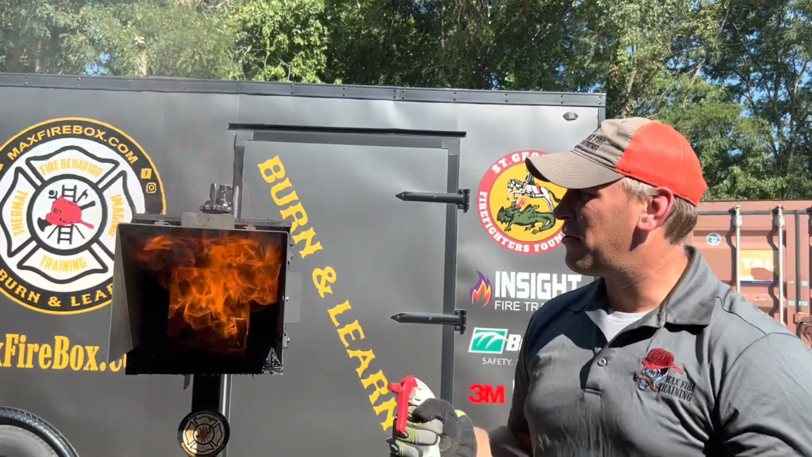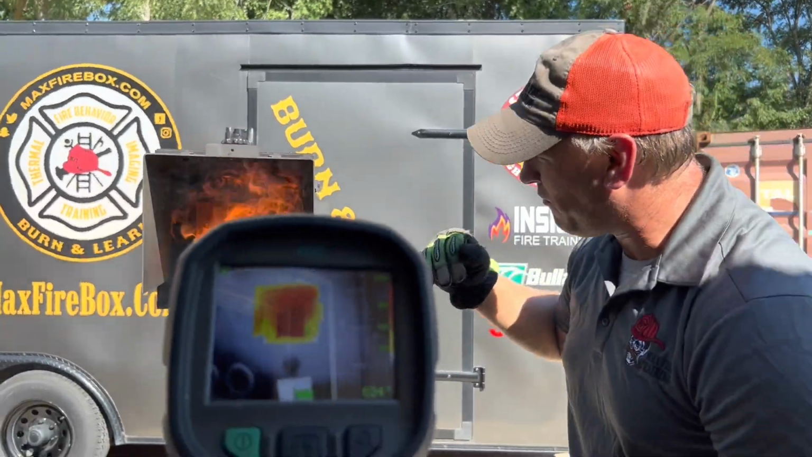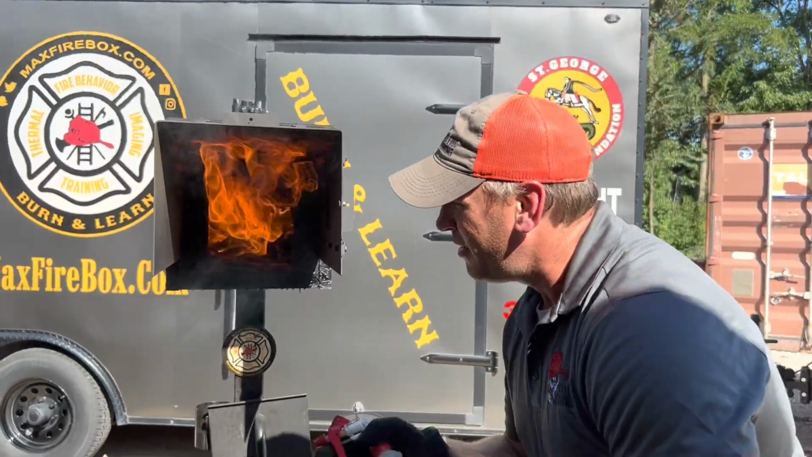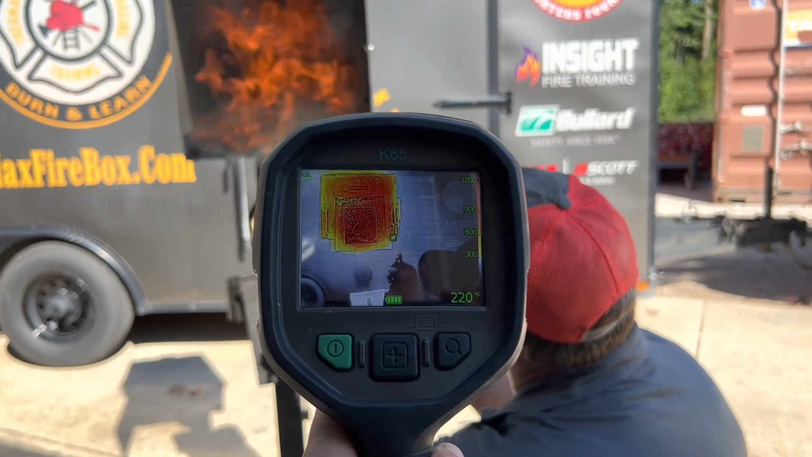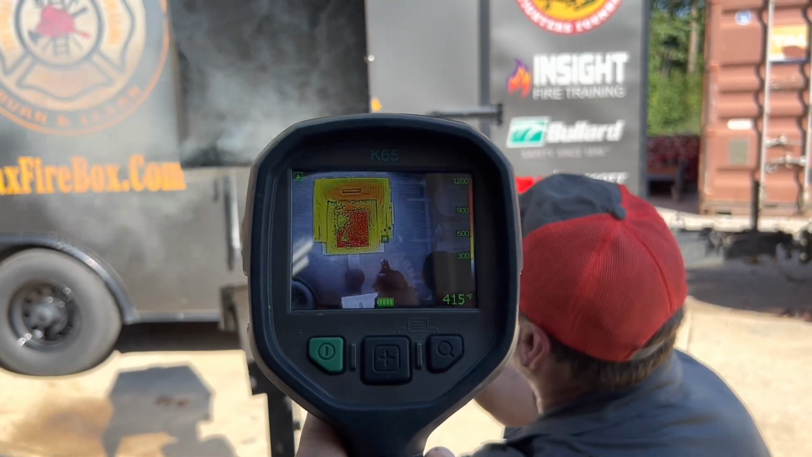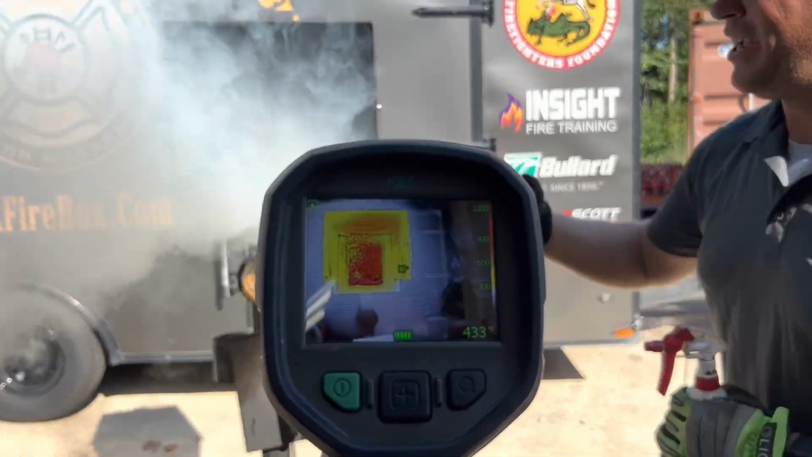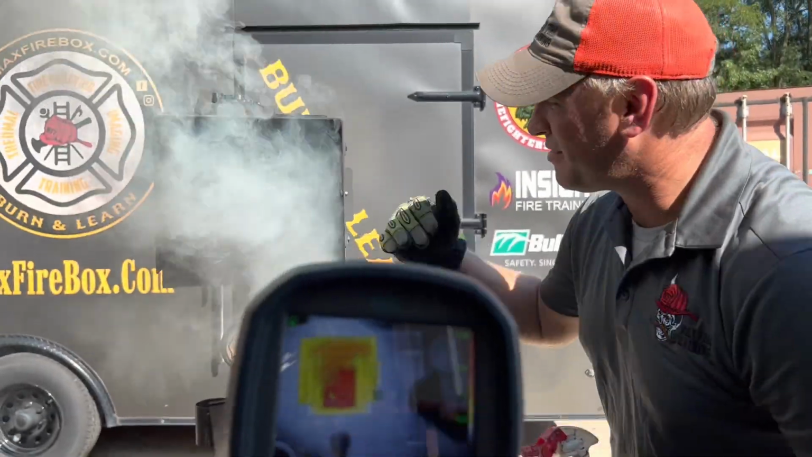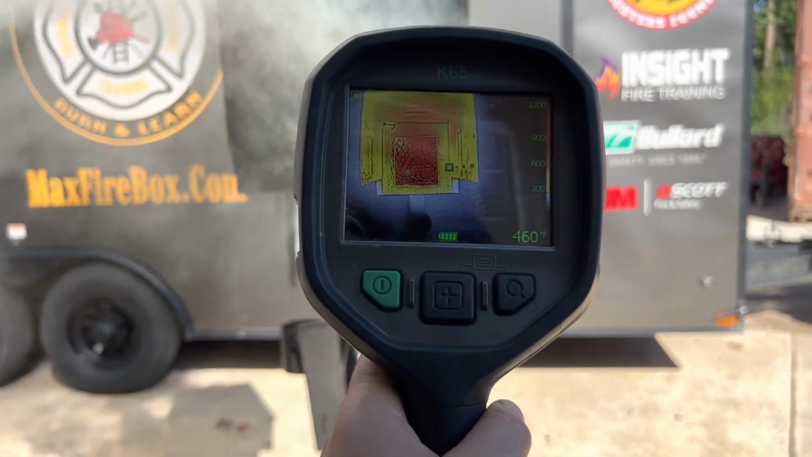All right, guys, today we're going to talk to you about the importance of opening the line and keeping it on. So obviously we have a fire coming down the hallway here. This is what we all experience. We flow water, we darken it down, it's going to get dark inside. It seems like it goes away. No, there's a ton of heat there. Looking at it visually, it's not bad, but look at it through the eyes of the TIC. Tons of heat. This is why we continue to flow the line.